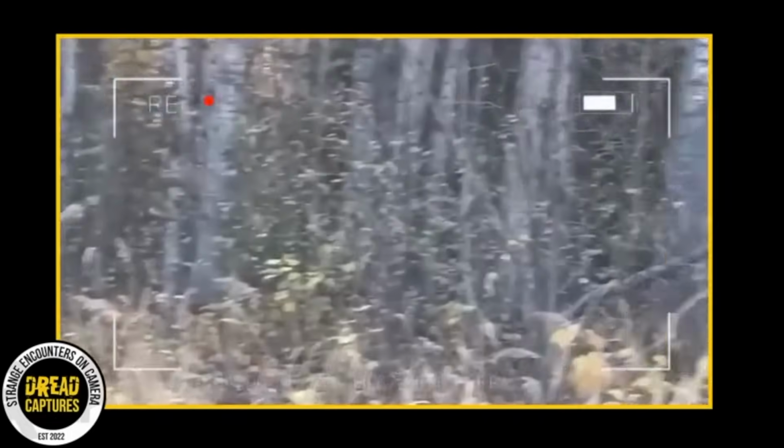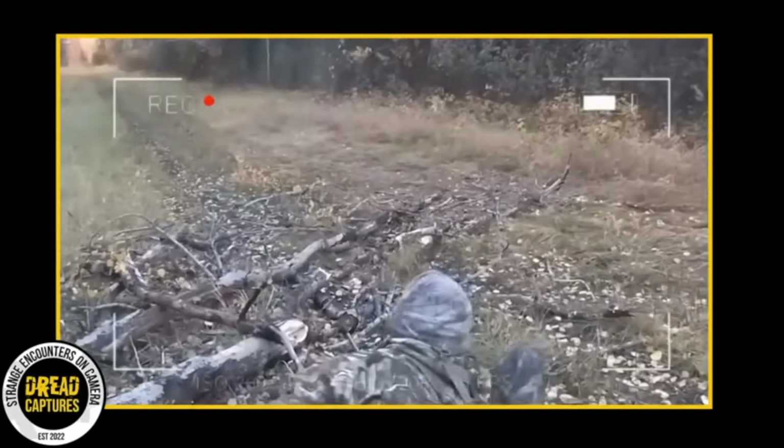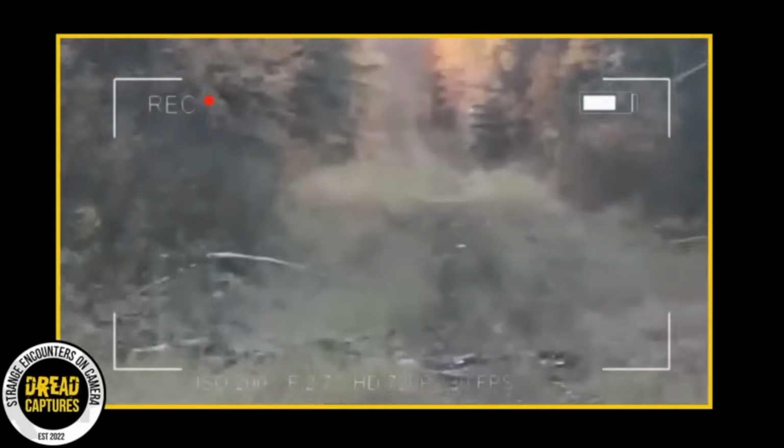While part of them wanted to continue the hunt, they didn't want to push their luck. So they packed it up. I think that was a smart decision.